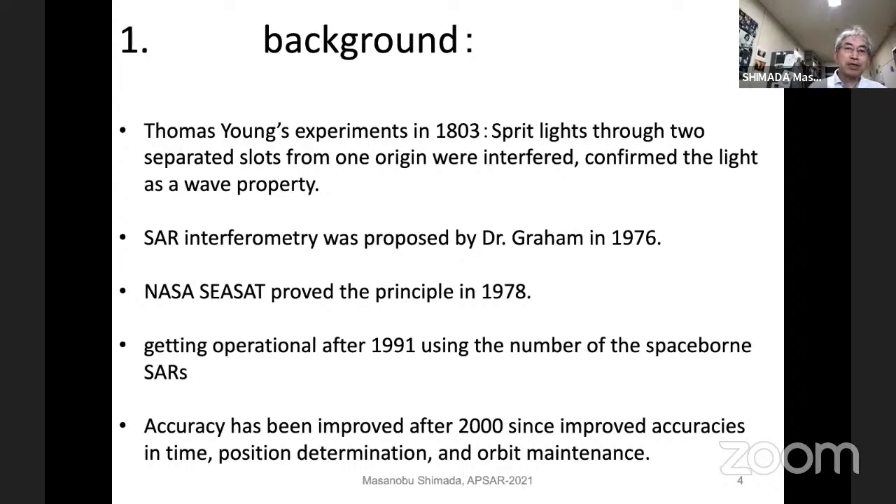Radar imaging was developed right after World War II. Almost 150 years after this experiment, one researcher proposed that two signals emitted from two radars can be interfered and a similar signal can be detected. This was 1976, so interferometry was proposed by Dr. Graham in 1976.